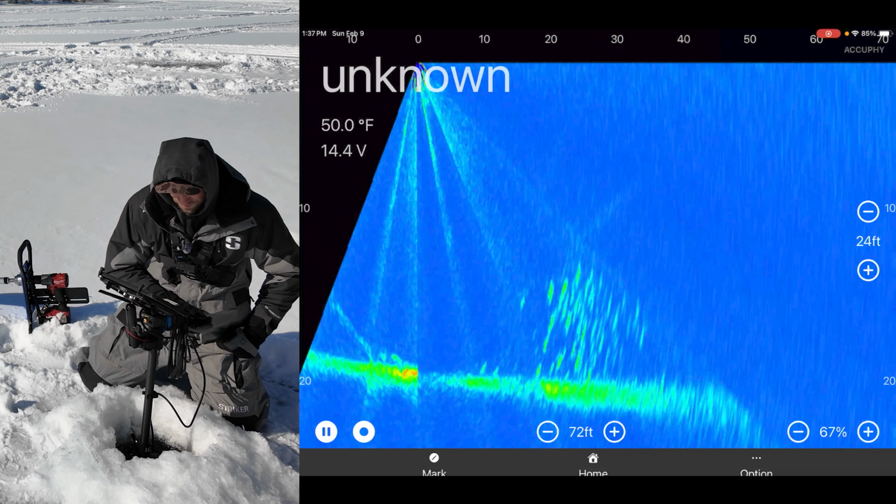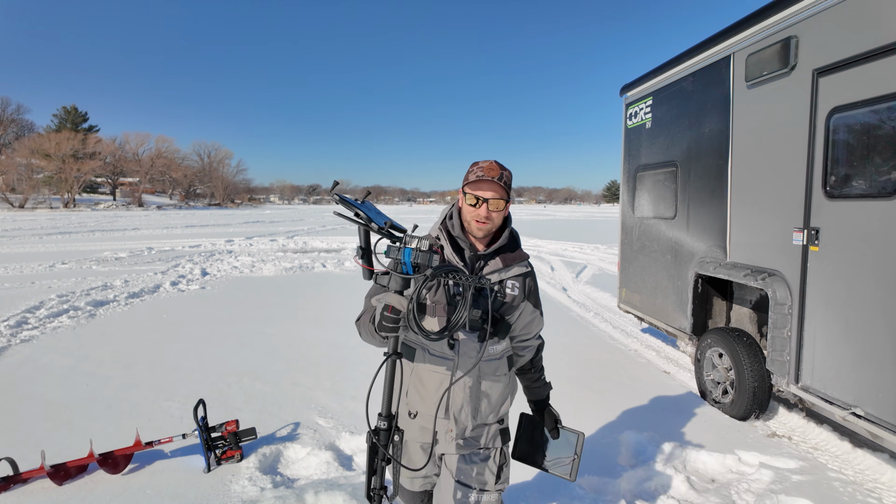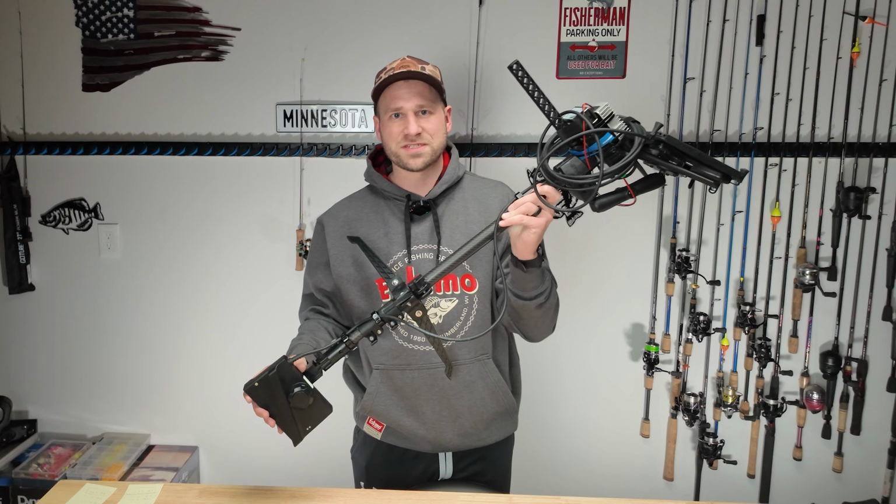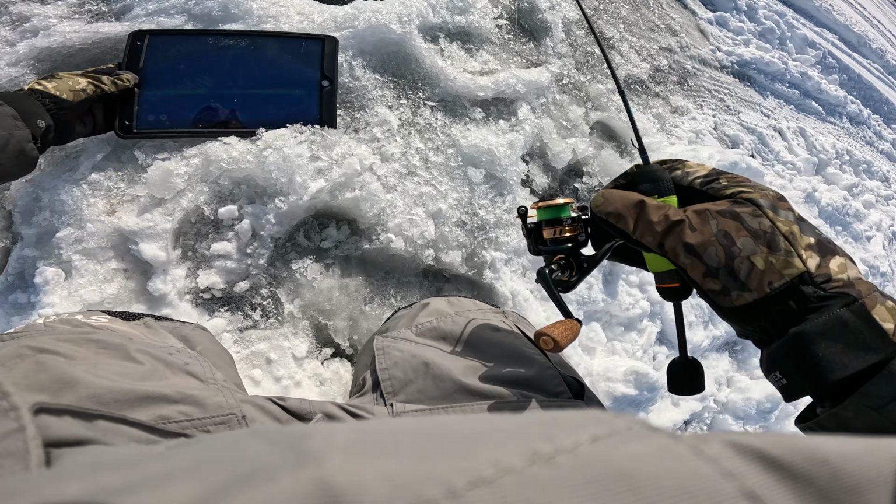Oh my, there's a school of fish. This is our setup here. This is the Ping Live Sonar setup. I can leave that there and I got my screen with me now. These aren't actually released for sale yet. This is the Ping Live Sonar by Accuphy. I can just prop it up right here next to my hole.